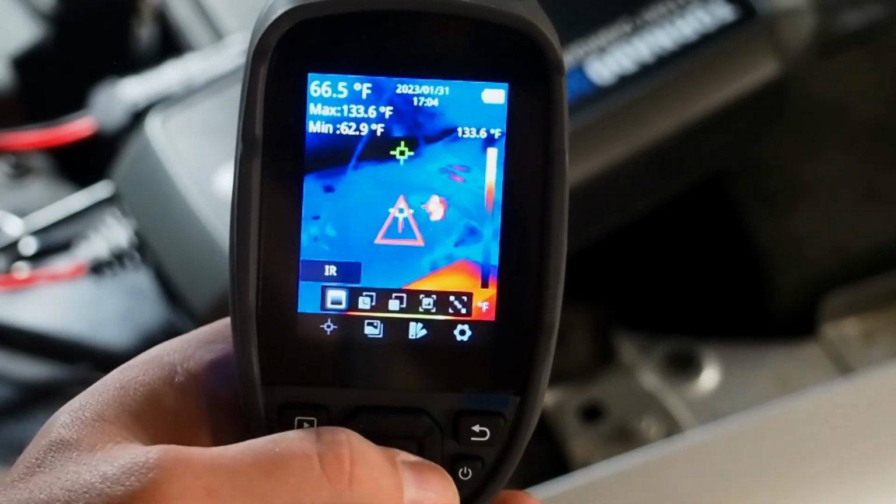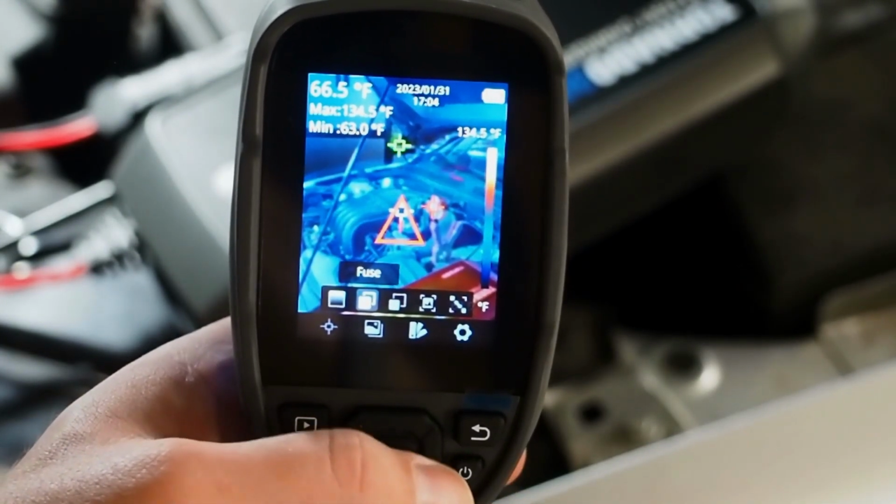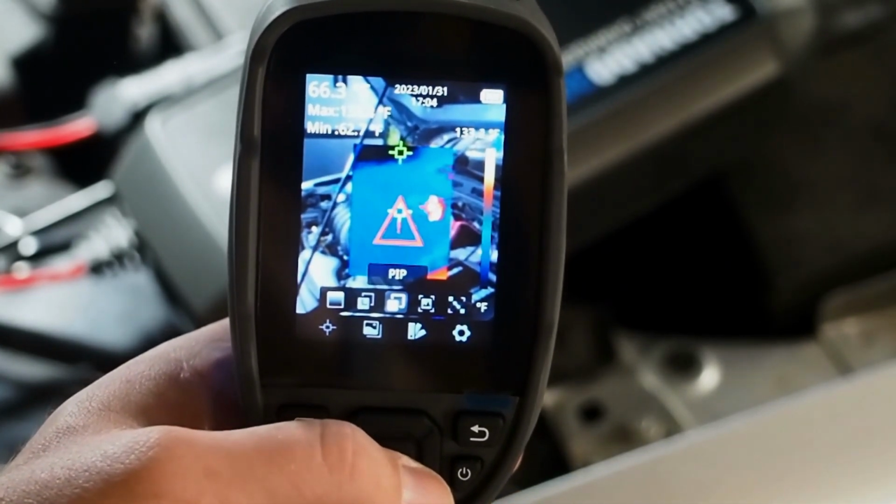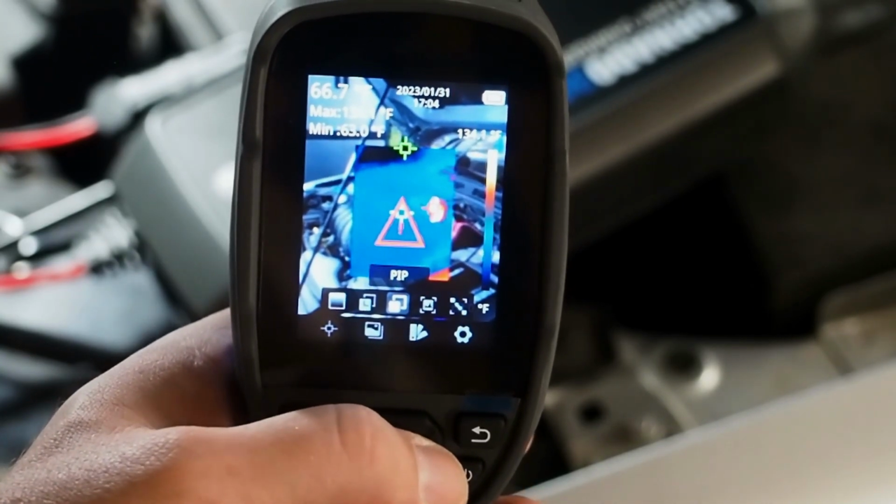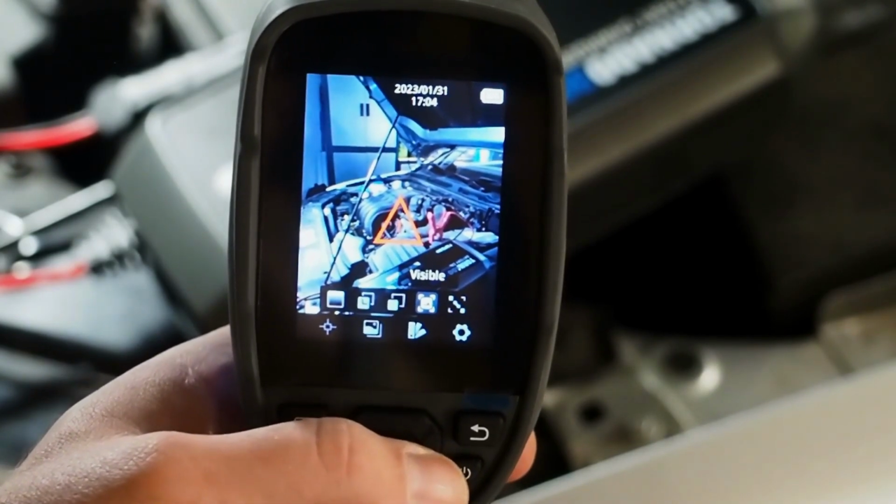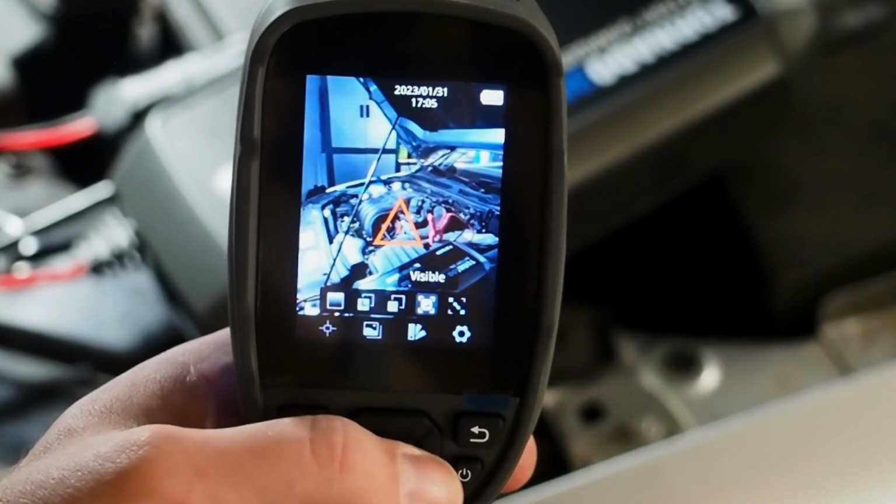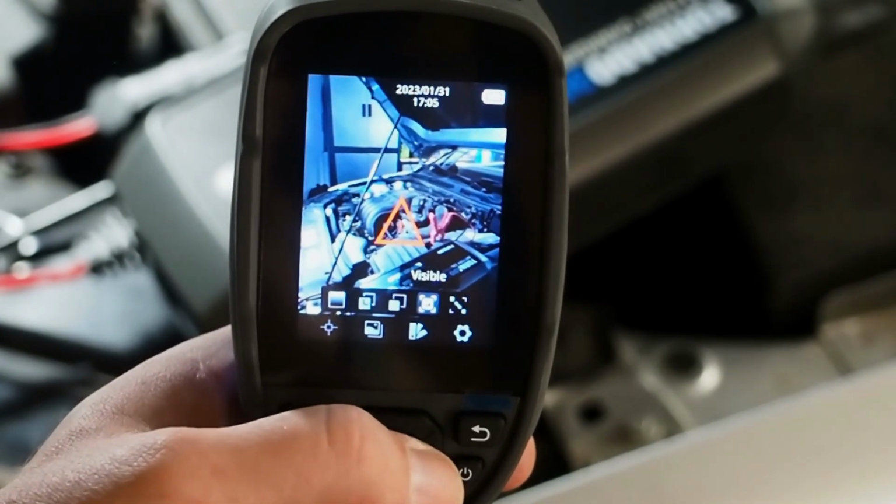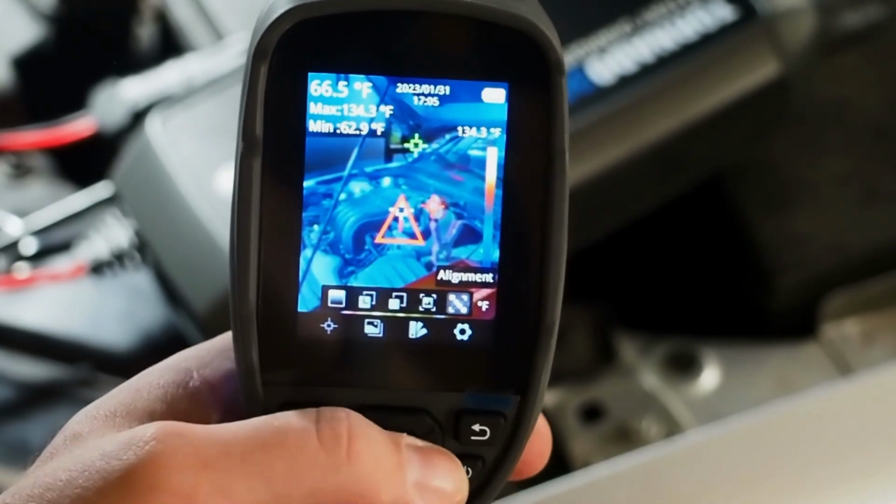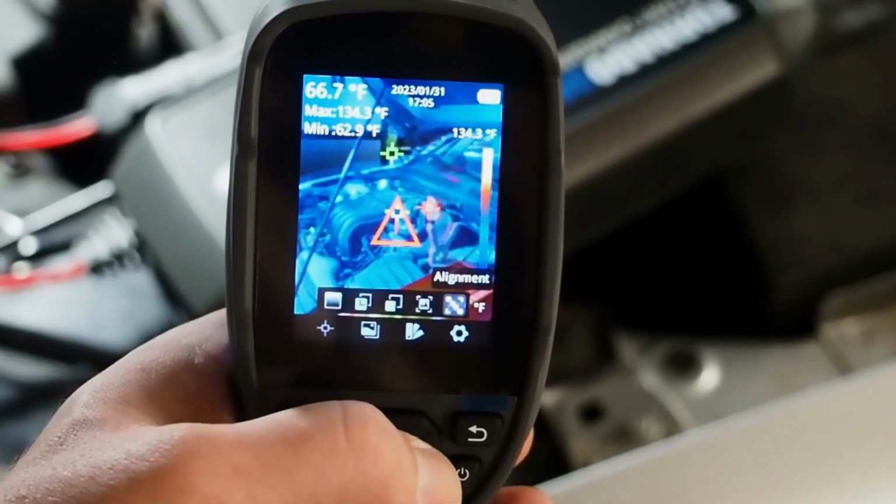We've got our view mode, which allows us to see infrared, fuse, which is a combination of thermal and regular picture, picture in picture, which is basically thermal in the middle and regular picture around the outside. You've got visible, which is just a standard camera. So you could use this to take a baseline picture before you take the thermal image, and then you could take the image again in the thermal image after taking the visible image. Then we've got alignment, which is essentially like an offset picture, a combination of thermal and regular.